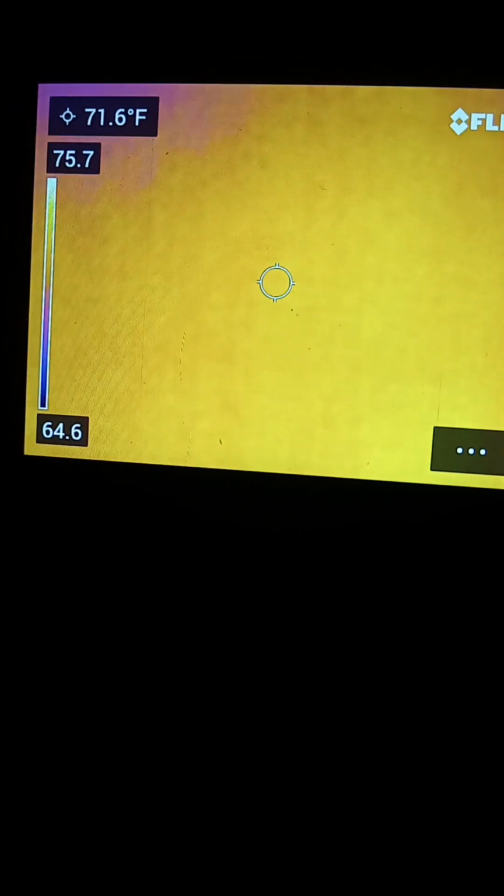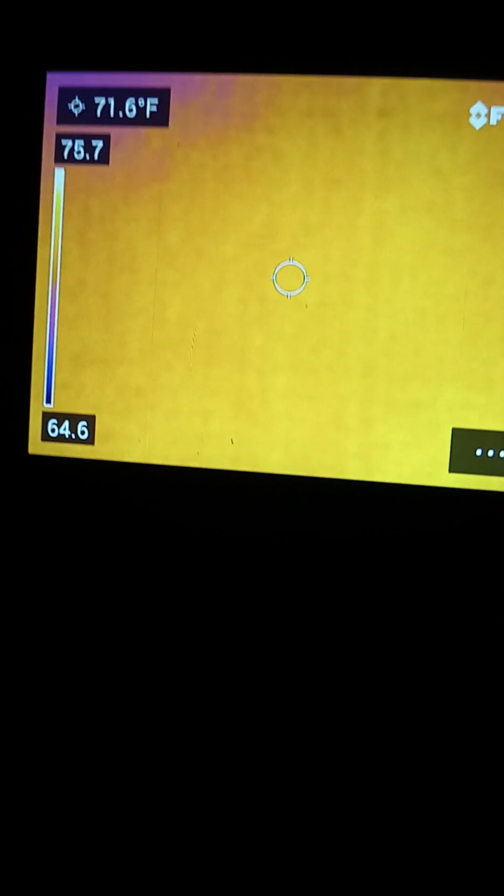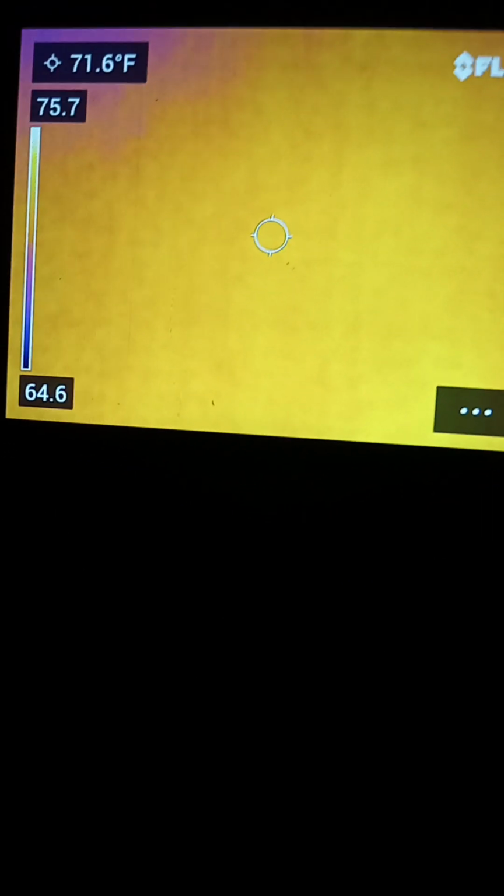Around 11 degrees difference from cold to hot in degrees Fahrenheit. I don't see any cold spots. But that's the target you want to get.